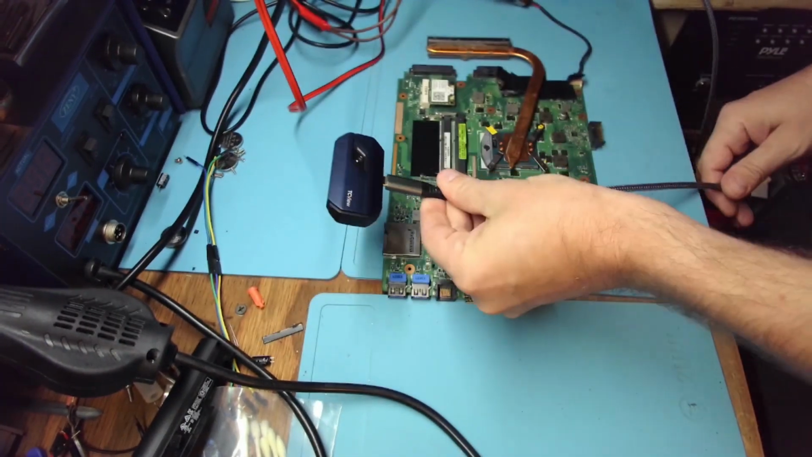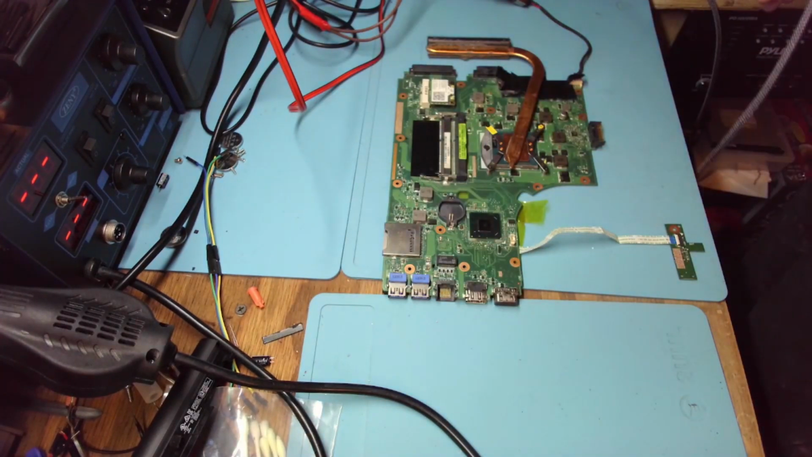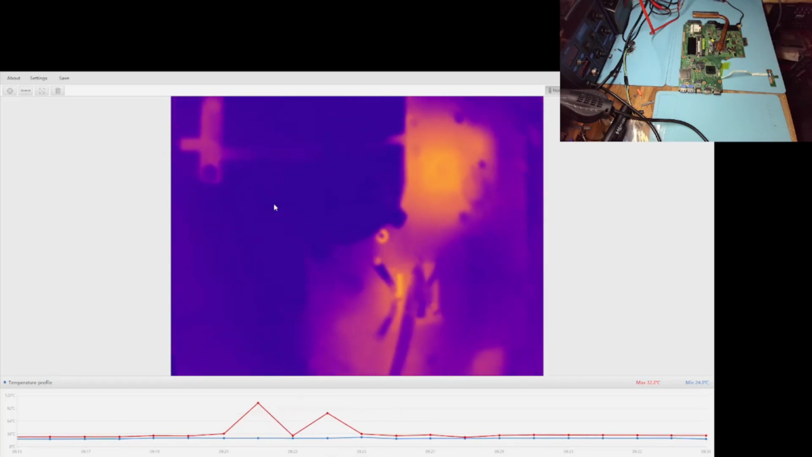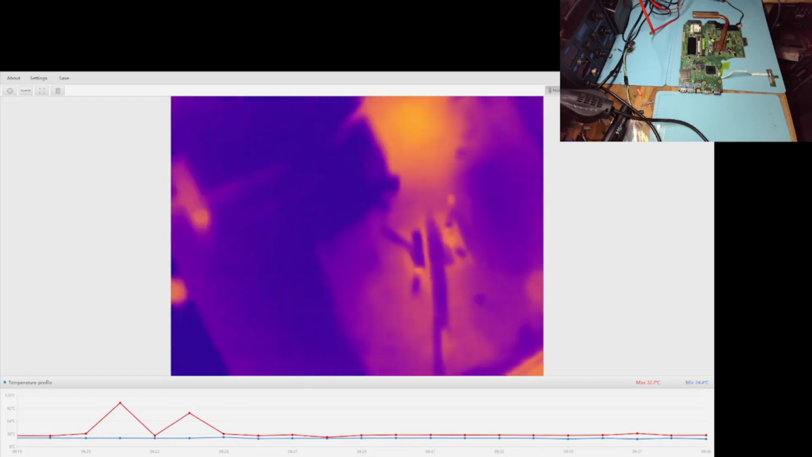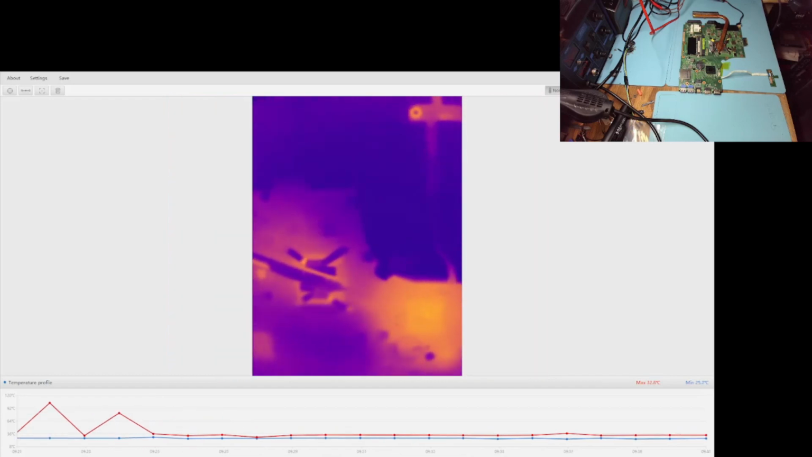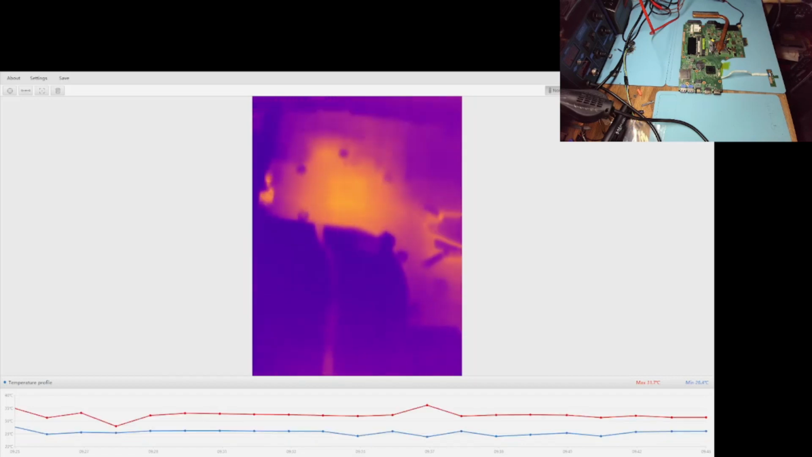The camera is installed on a very long extension cord. That's how I like to do it, so the cables don't restrict my movement. Now, when we switch to desktop, and this is our camera, and let's catch a rotation like this.